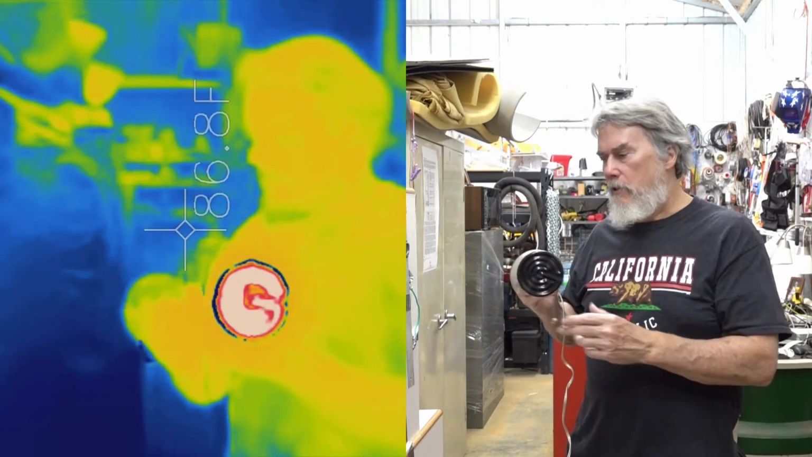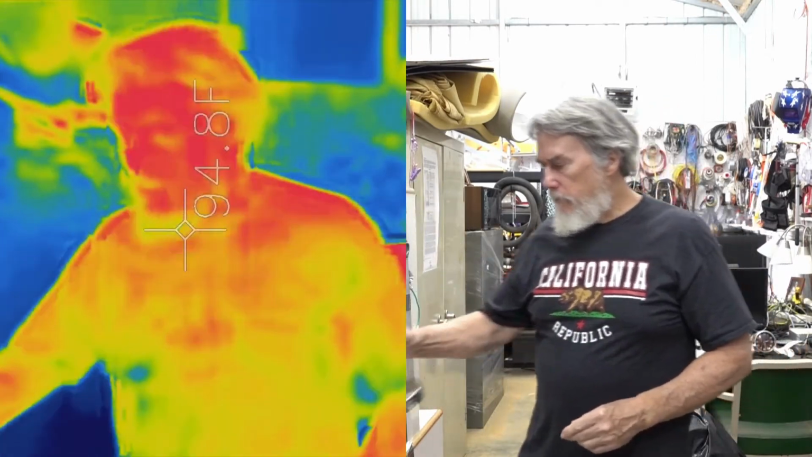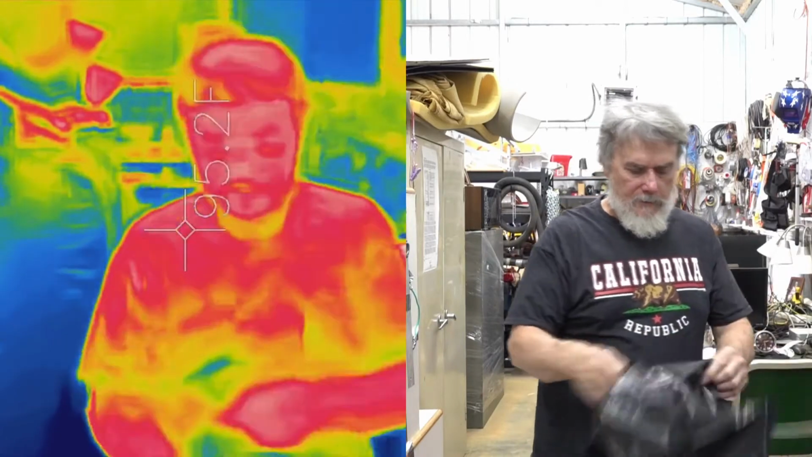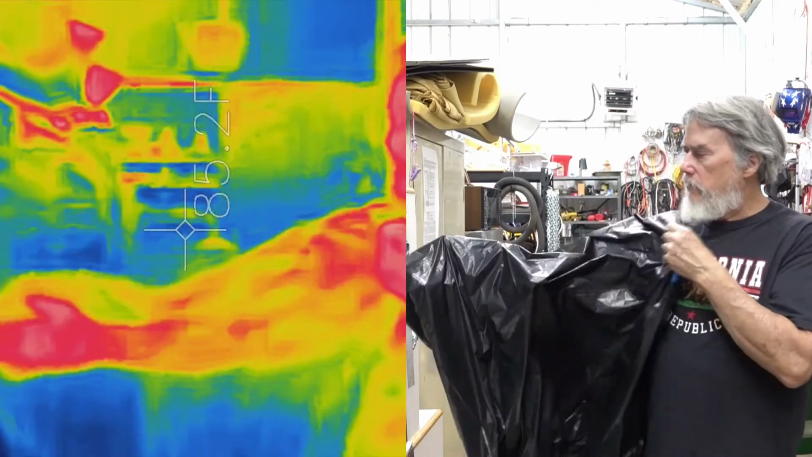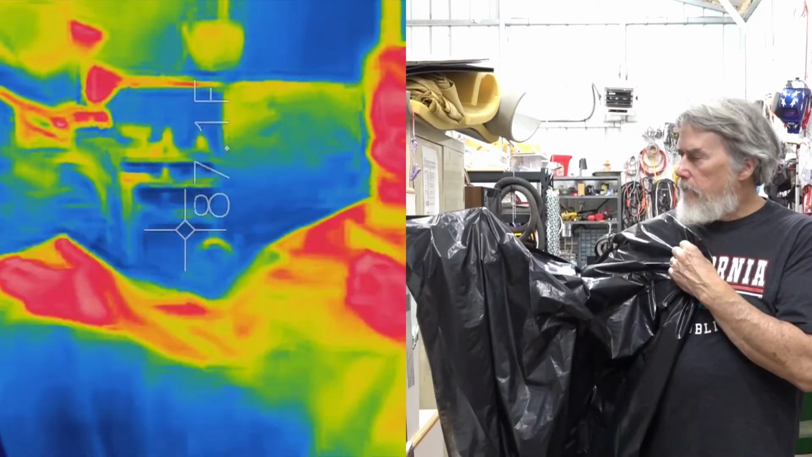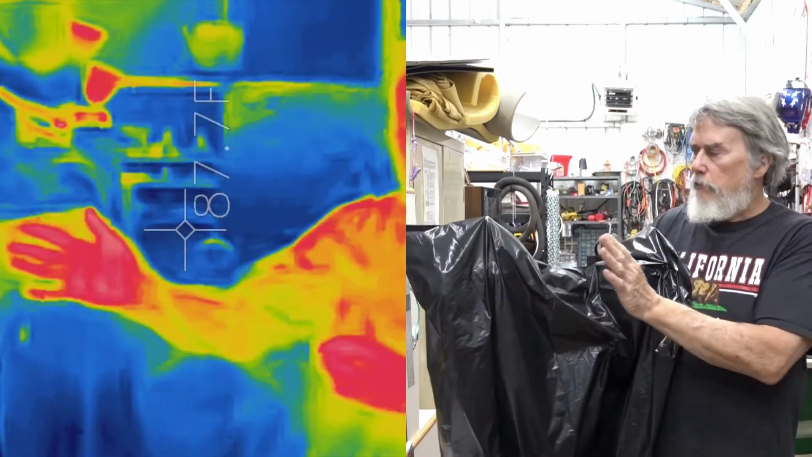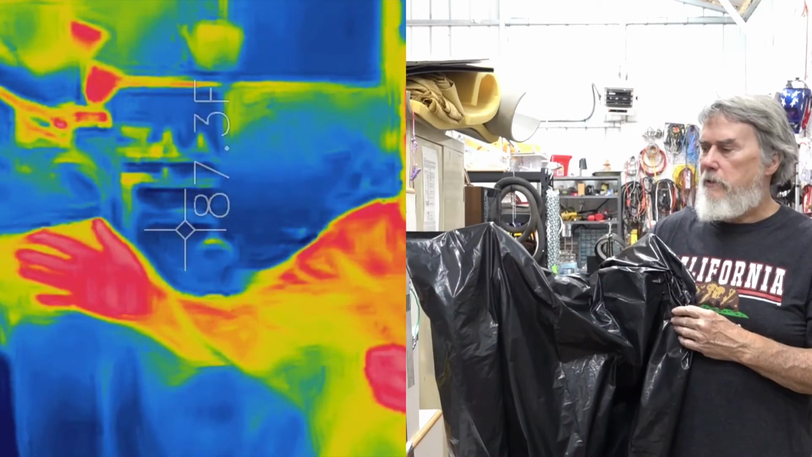We're going to use this as a heat source. We're going to use the heat gun as a heat source. And what we're going to do is take a look at a couple things. One of them is, I want to show you a little trick I learned on the internet. It's not my idea, other people have done this. This is just a black polyethylene trash bag. Notice you can't see through it with visible light, but you should be able to see my hand and arm with the infrared light, because the wavelengths coming off my hand and arm go right through this. The polyethylene doesn't absorb very well in that region, so it's almost transparent to it.